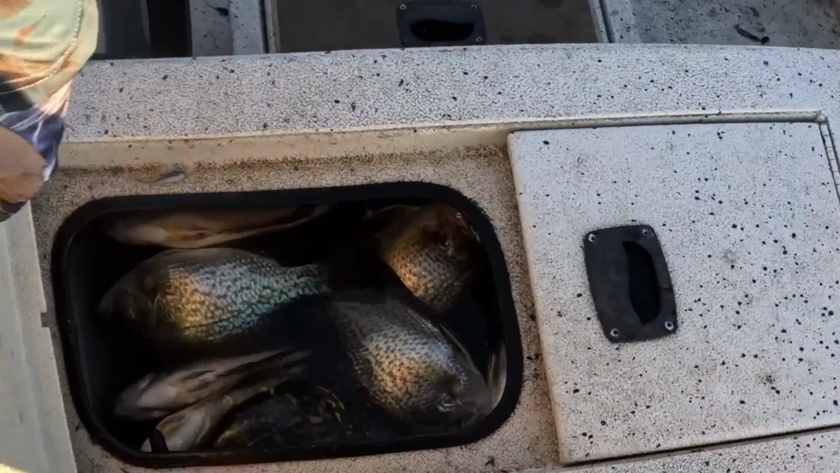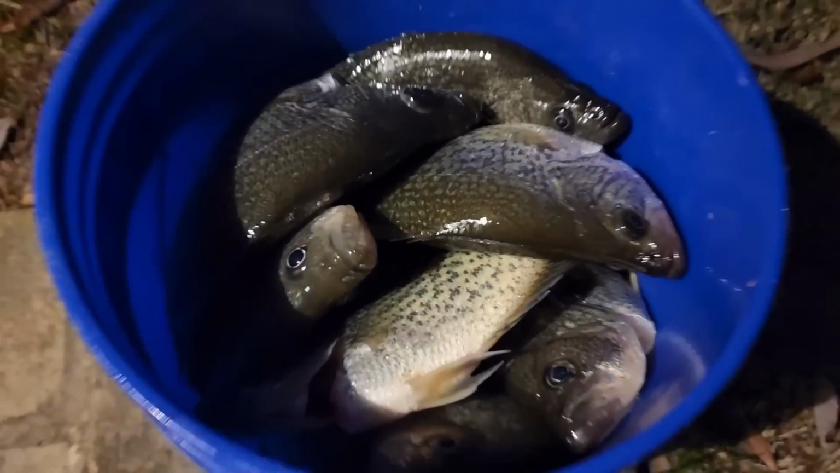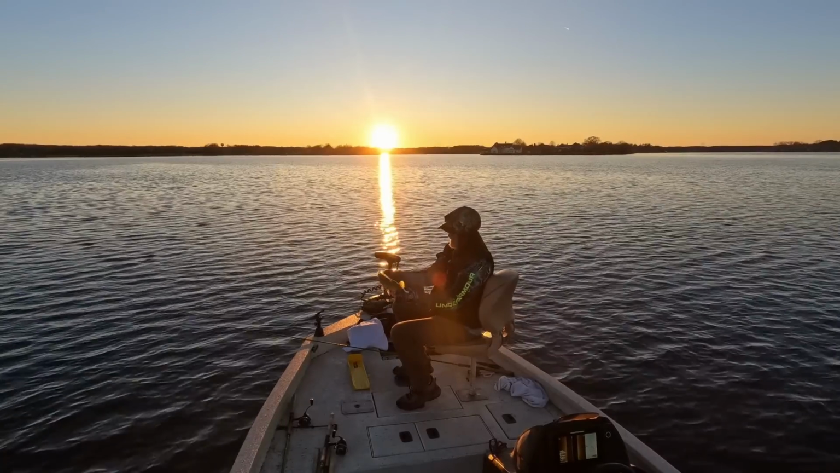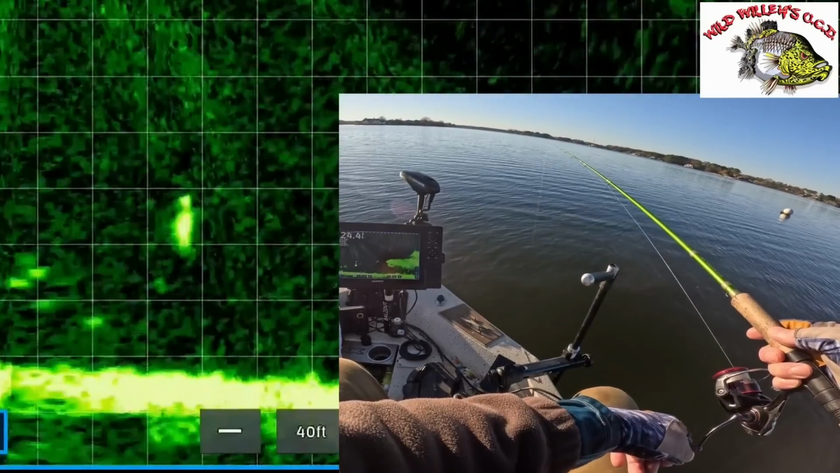We're catching some slab crappie, fishing with jigs in the winter. We have the lake all to ourselves, and it's an awesome time of year to fish for crappie. We got lucky today and caught some giant crappie.